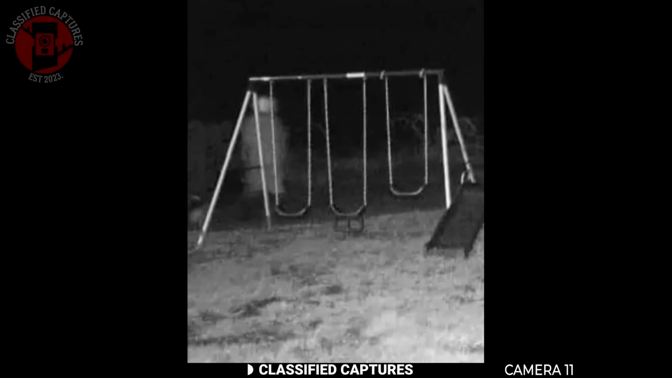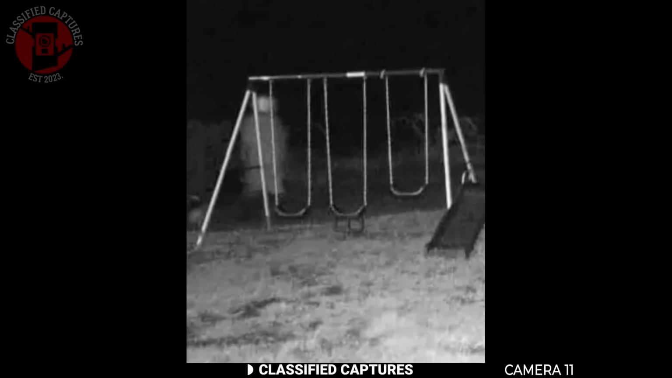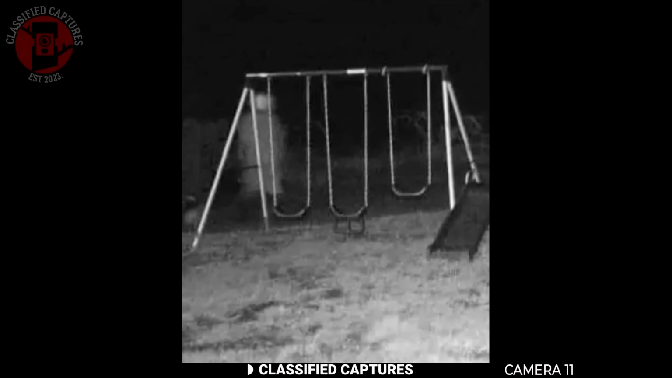The figure looked almost transparent, eerily still, almost like it was just lingering there. Some skeptics have suggested it could simply be a person caught by chance, but many believe otherwise. They think it could be a residual ghost, an echo of someone or something from the past, still wandering that quiet spot. What do you think? Was this just a trick of the light, or did the camera capture something truly beyond our explanation?